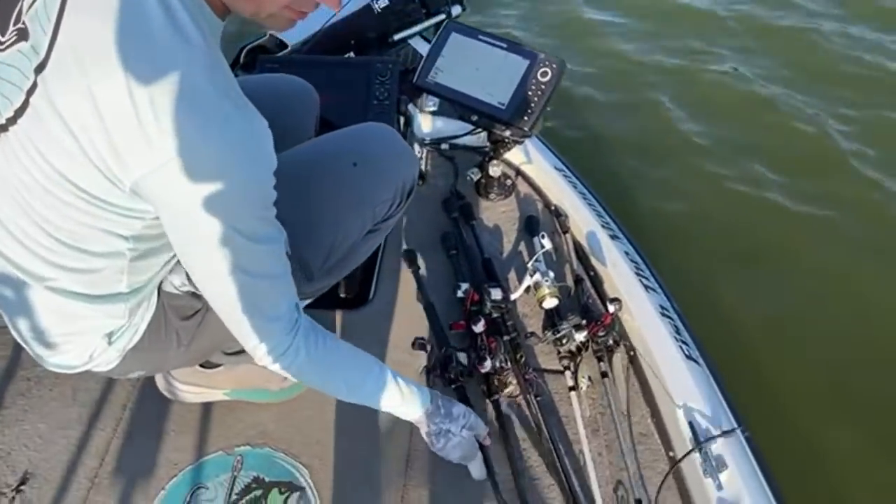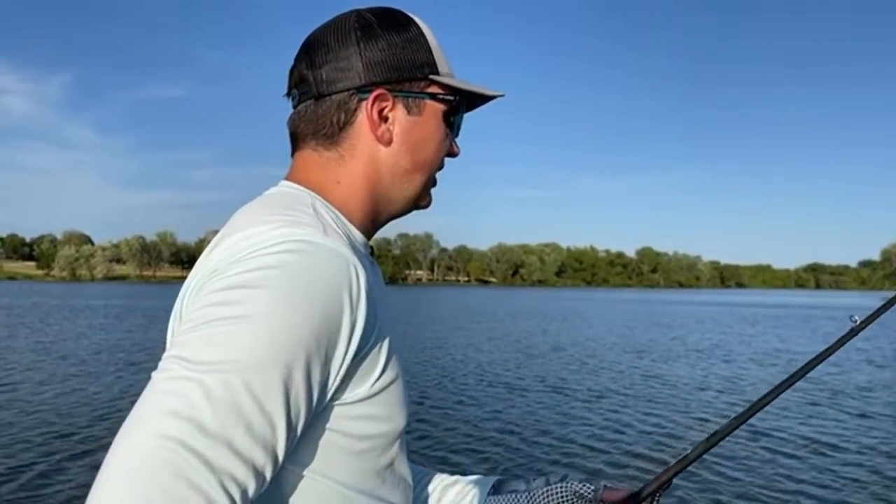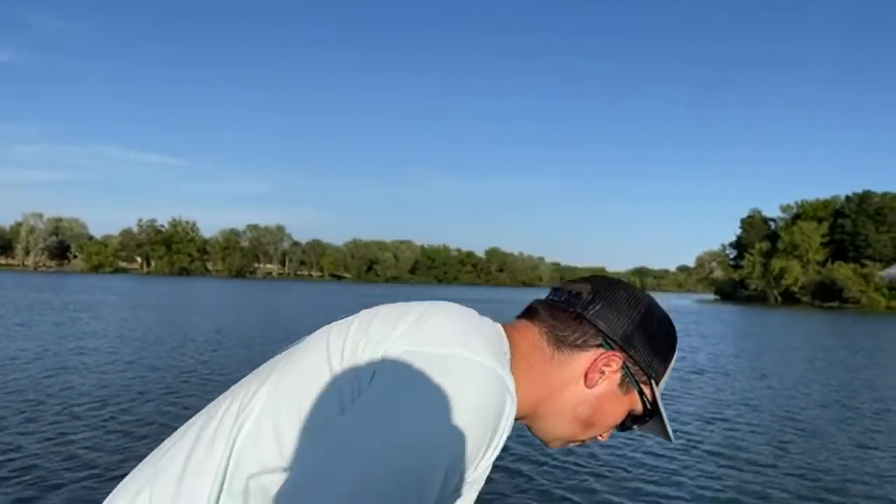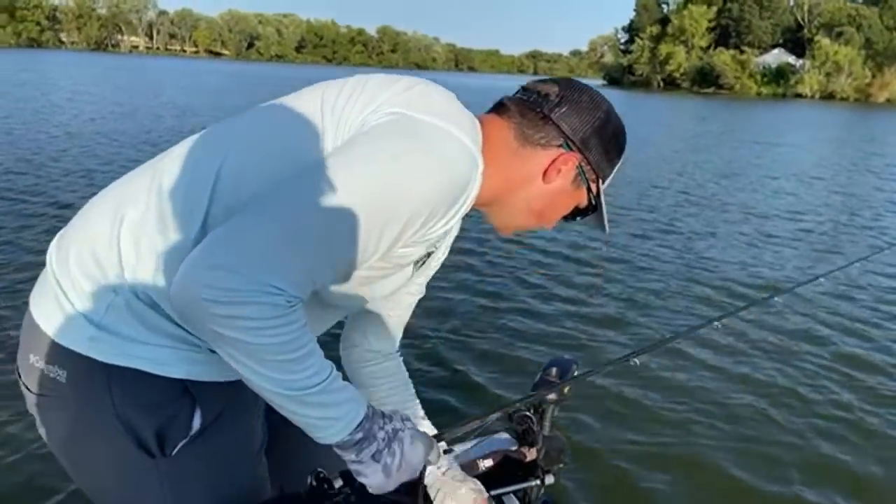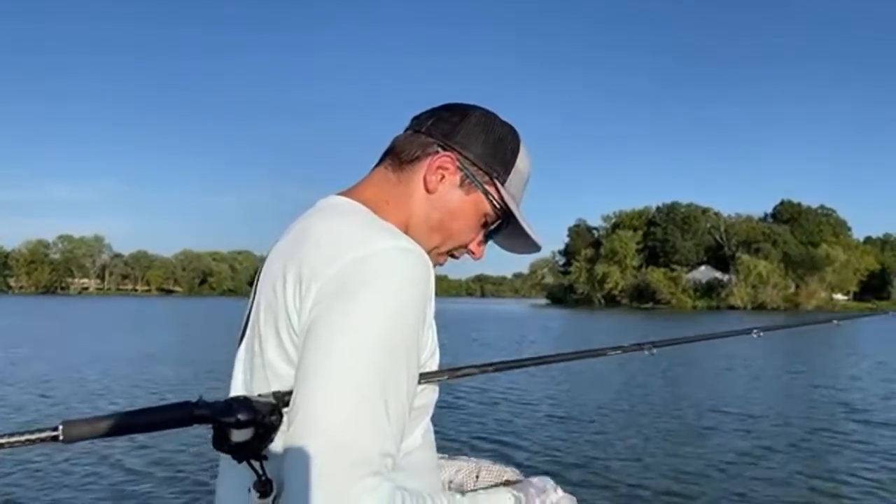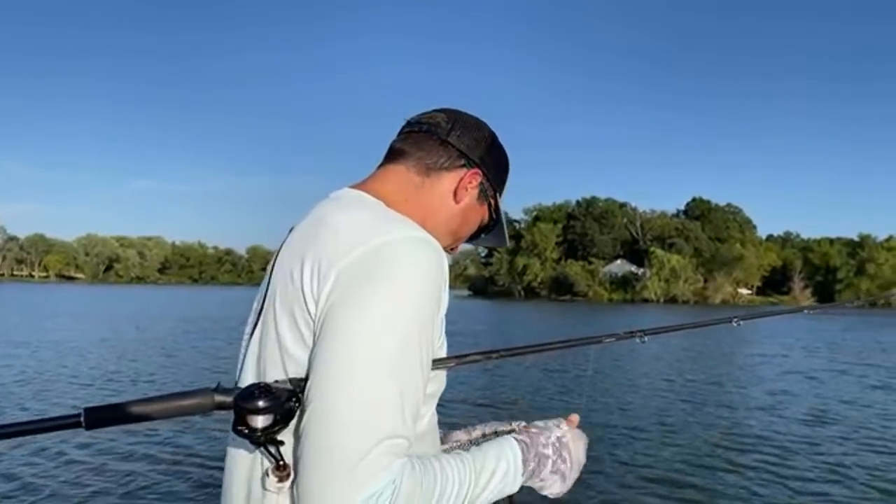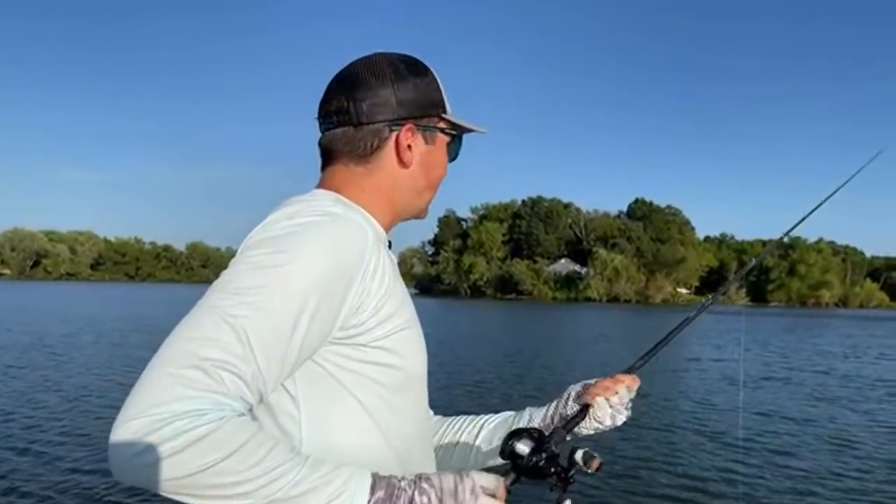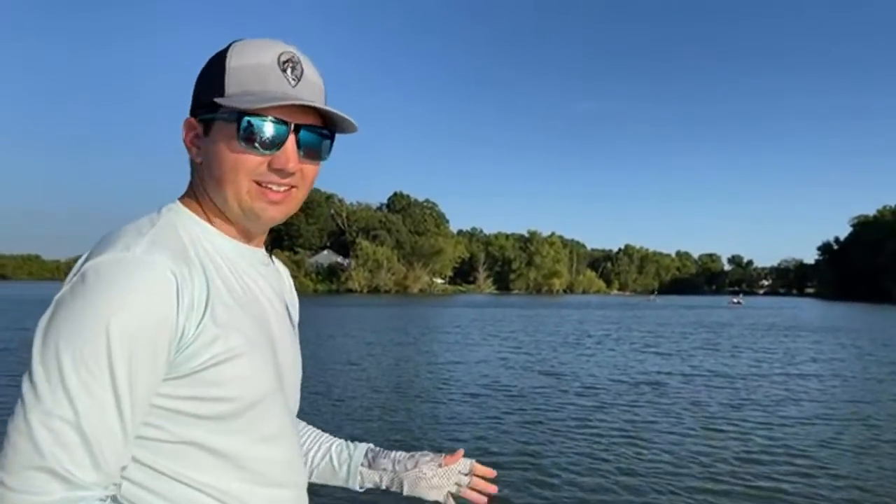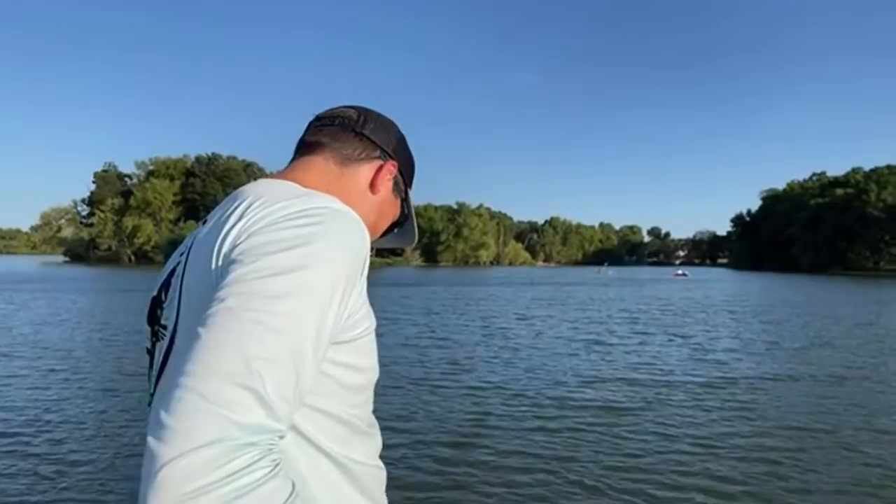And because we got some nice brush, I'm gonna go with my old faithful 10-inch worm to start this off. And we're gonna just kind of roll on up there. We're gonna see if we can see these on Mega 360, because that's really the easiest way to spot these brush piles. And then we're also gonna scan them with live scope to see if we're dealing with bass or crappie or whatever. Again, I'm not super confident that these are gonna be bass. These could be 100% crappie. So we're gonna do our best here.